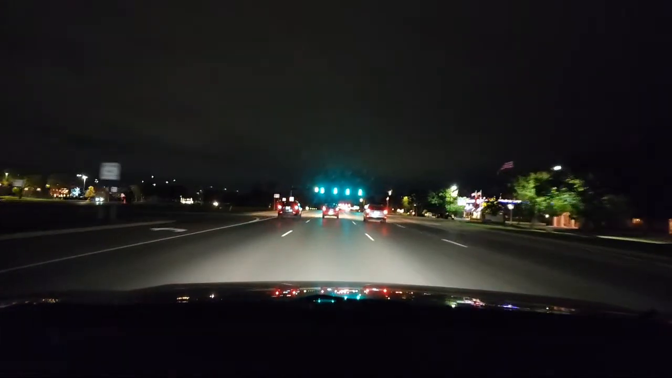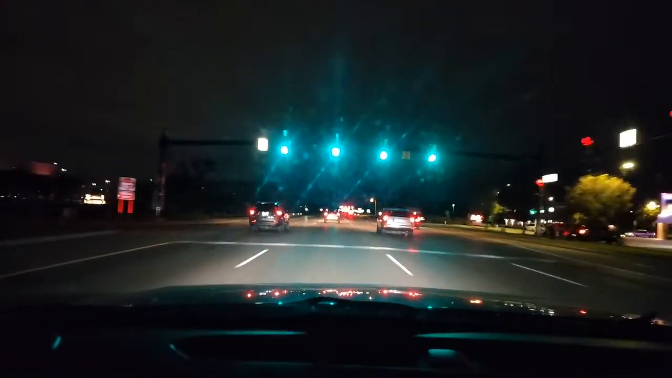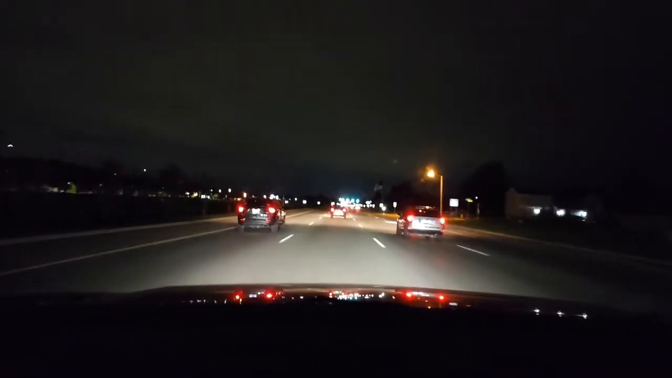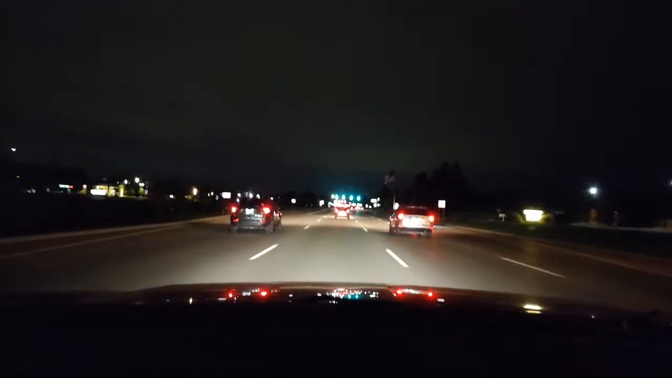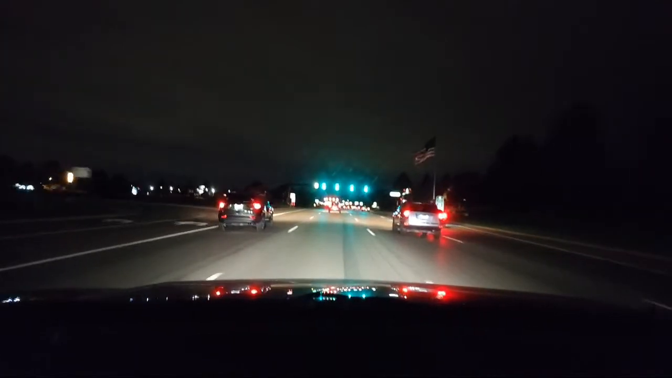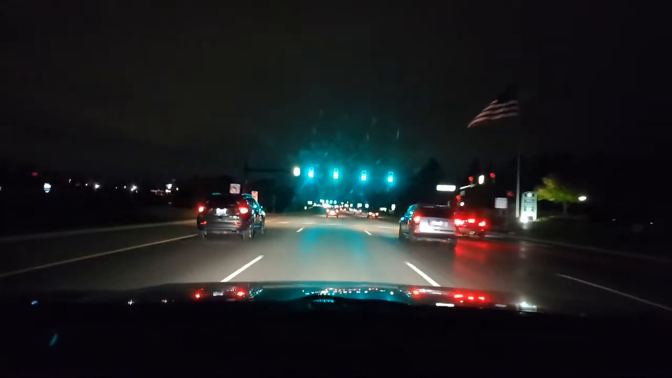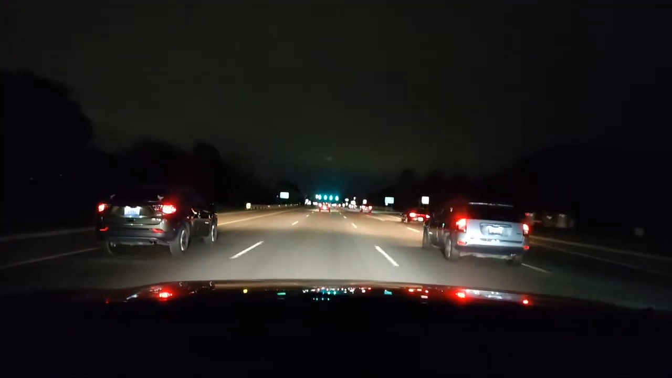I'm off the gas, but I have space. And we're making most lights, so that's good. I'm at about 48. Speed limit's 50. If you're looking ahead, you'll see the next light, and that next light is red. The light after that, green. So we're trying to develop good speed control. If you were driving with me, I would make sure you're in one of the 2 middle lanes and that you have great speed control.